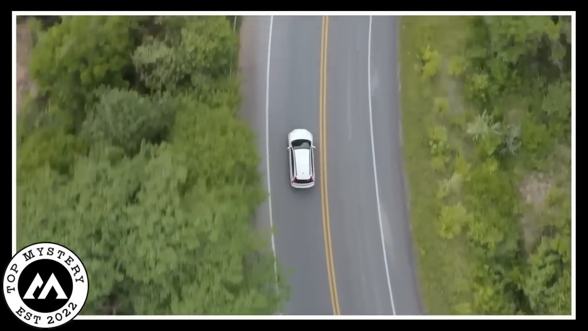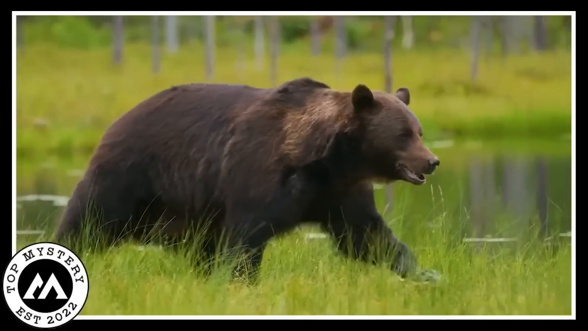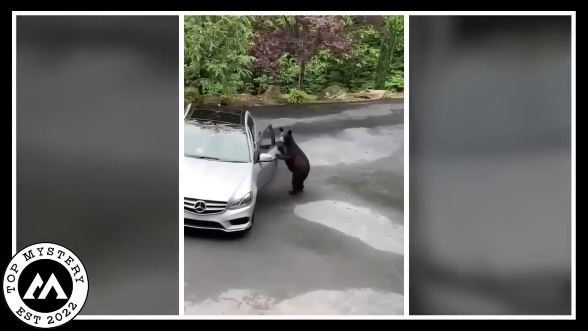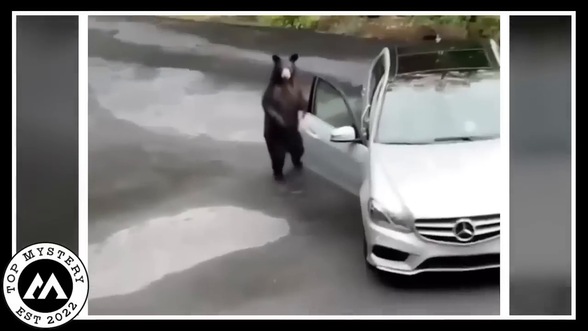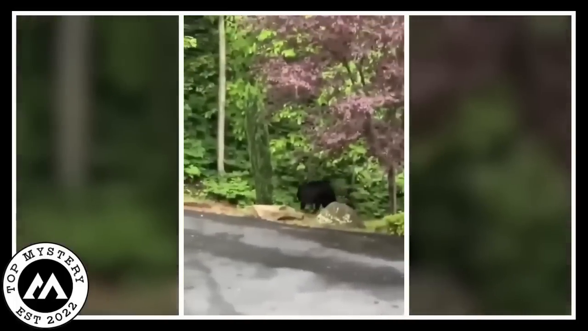Once upon a time, there was a car cruising down the road, minding its own business. Out of nowhere, a bear strolled out from the nearby forest. The bear, curious and bold, approached the car. To everyone's surprise, the bear reached for the auto door and, with a swift movement, flung it open. It was as if the bear had a secret plan or a mischievous idea in mind. Without wasting a second, the bear dashed away, disappearing into the lush greenery of the forest.